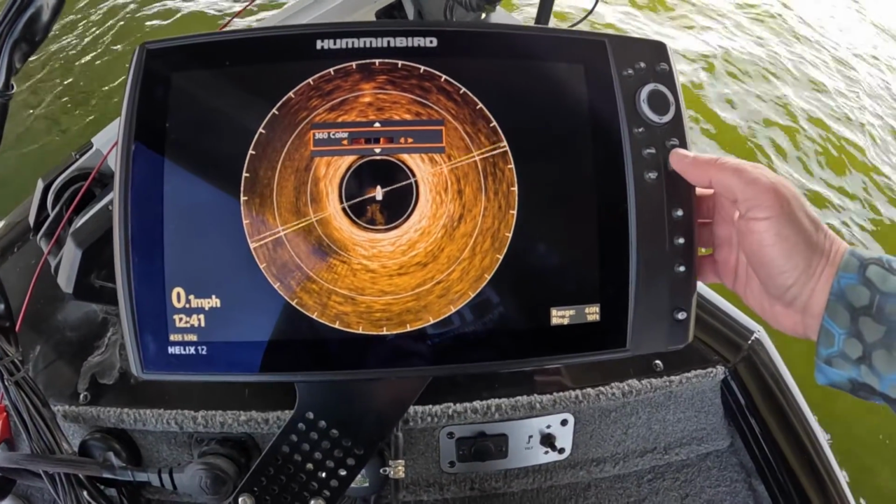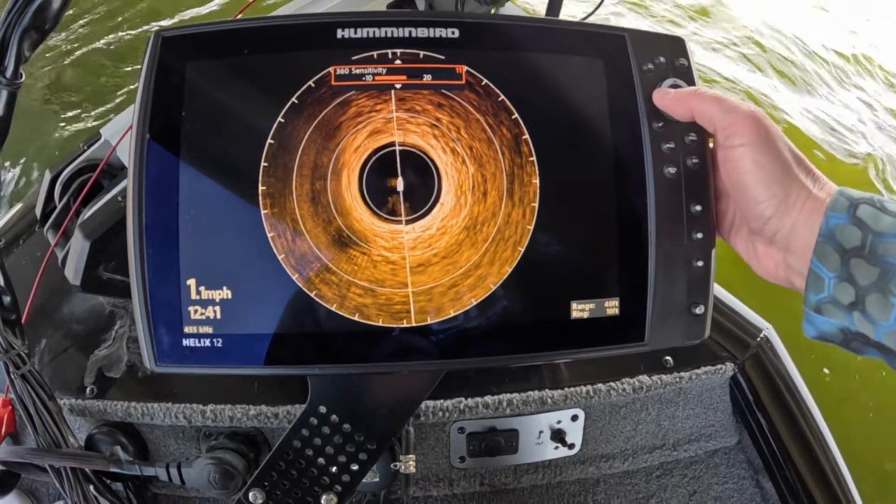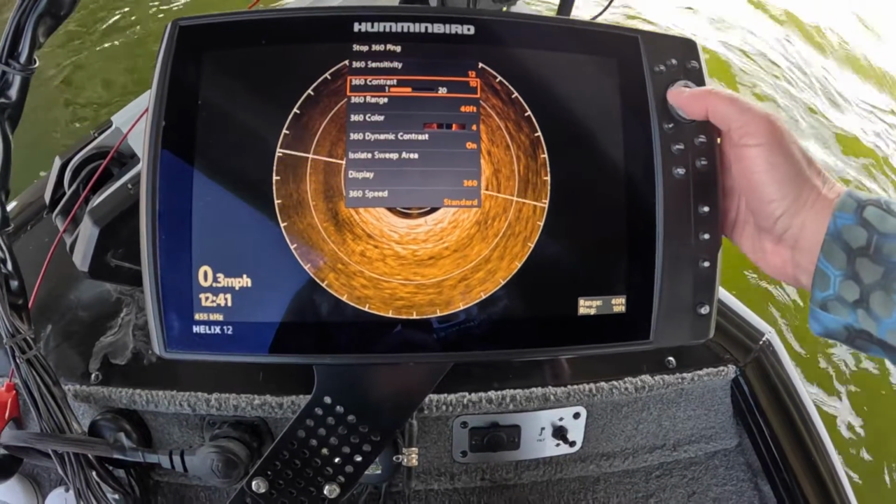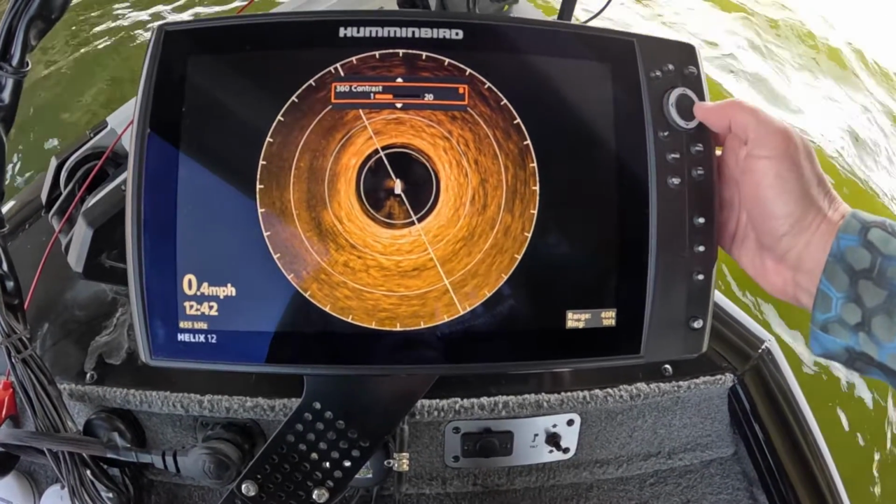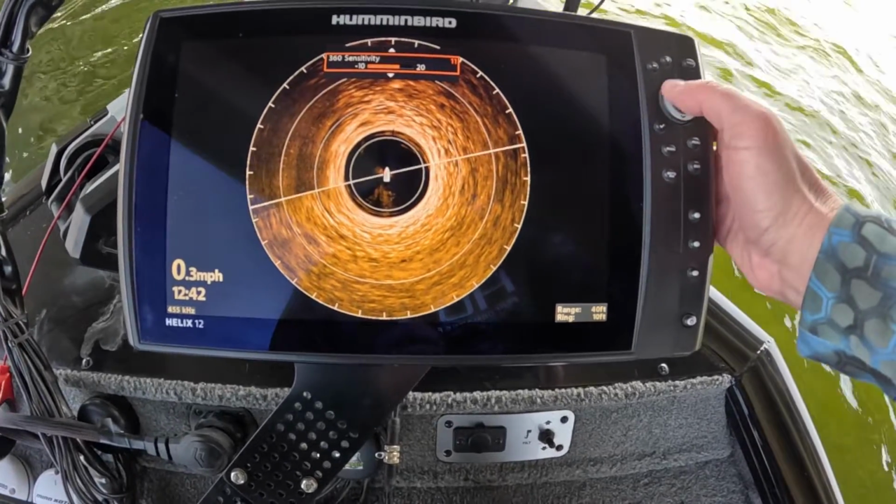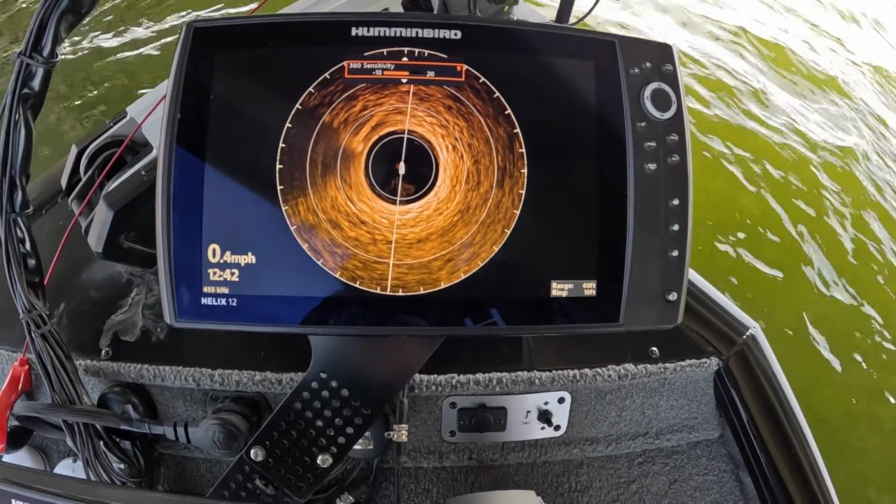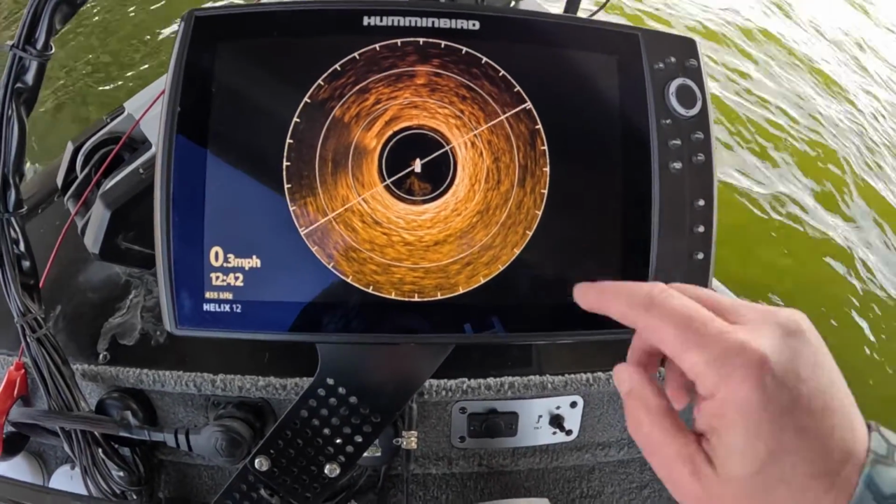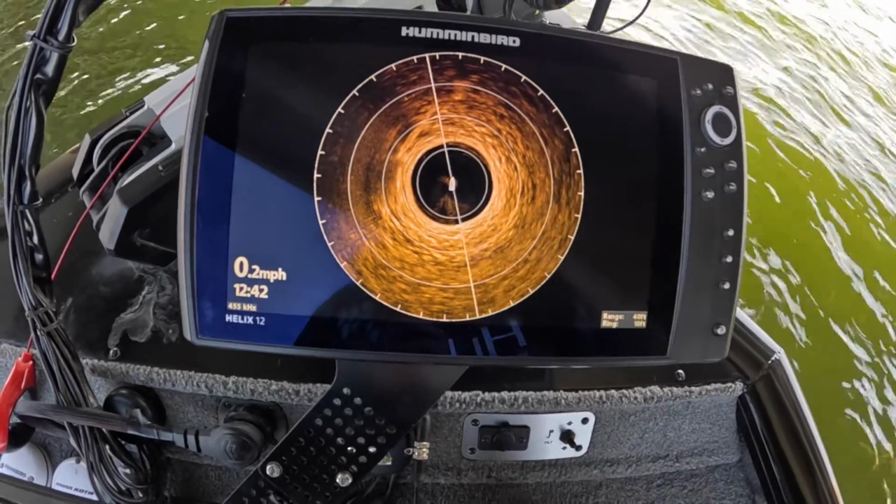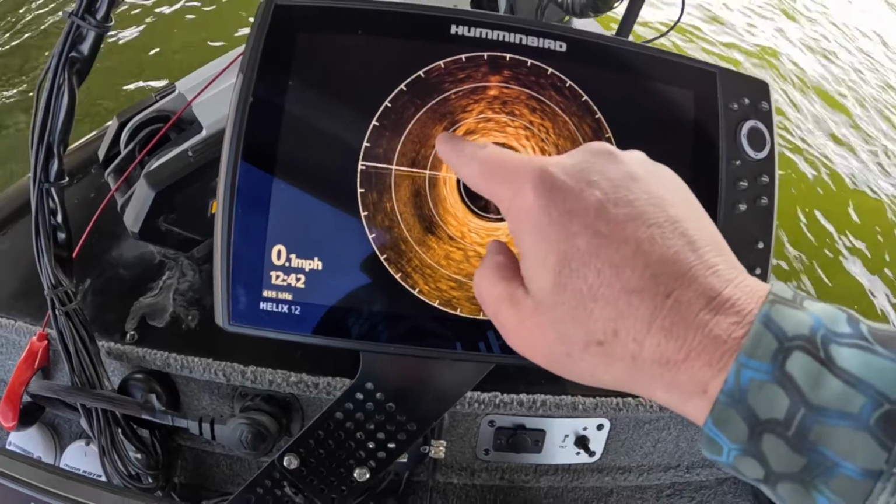Let's see if we switch color palette, if that'll help it. Actually, this one don't look too bad. Let's try this. See if we can get a better picture, so it's not as hot. I kind of like that color palette a little bit better. I think it helped it a little bit. You can definitely see more. The concrete's a little more defined there. Concrete pillar shooting off. Concrete pillar shadow here.